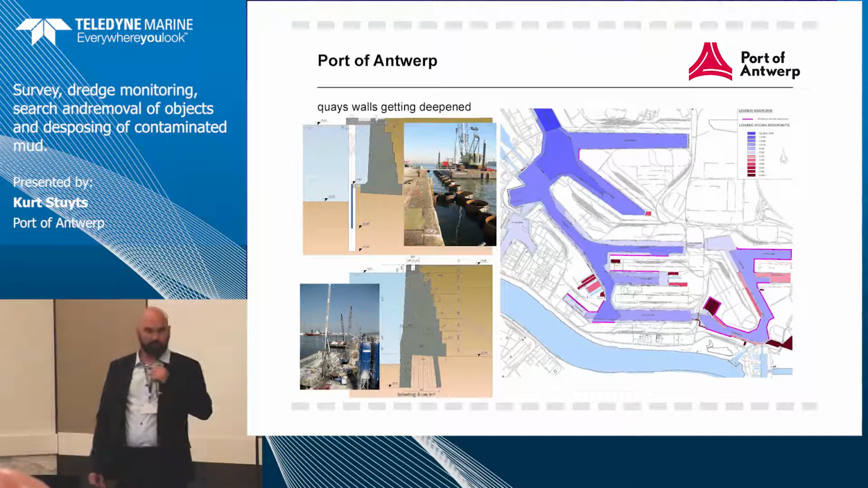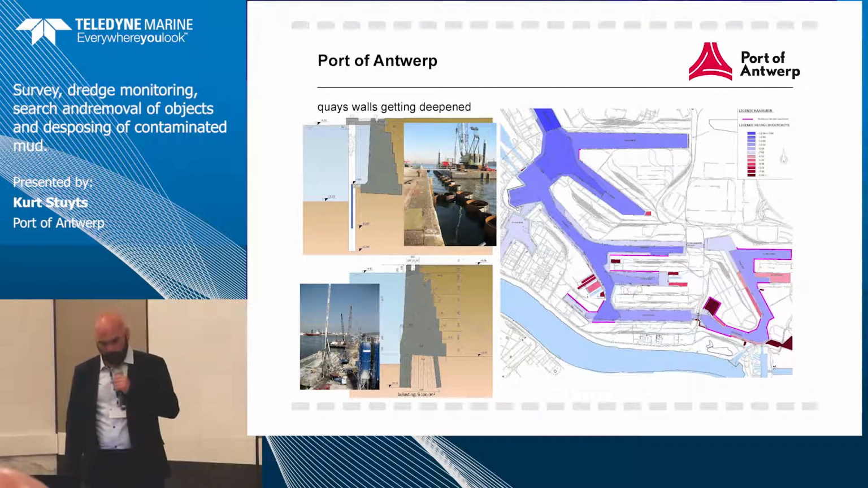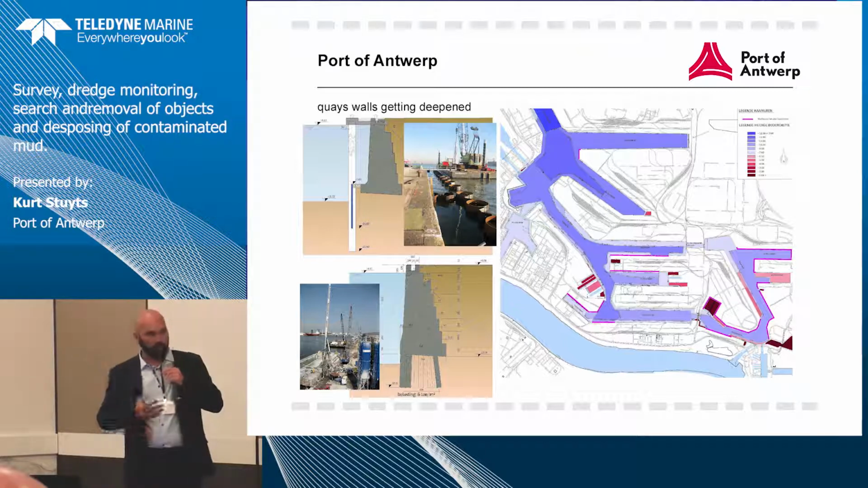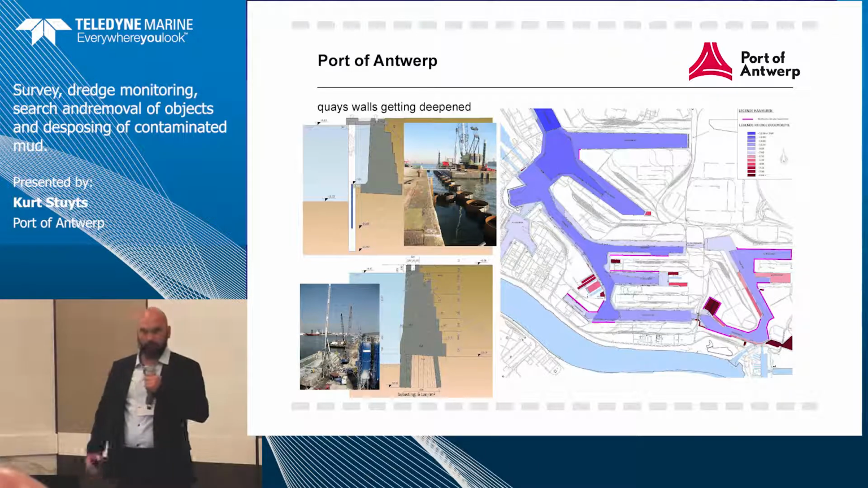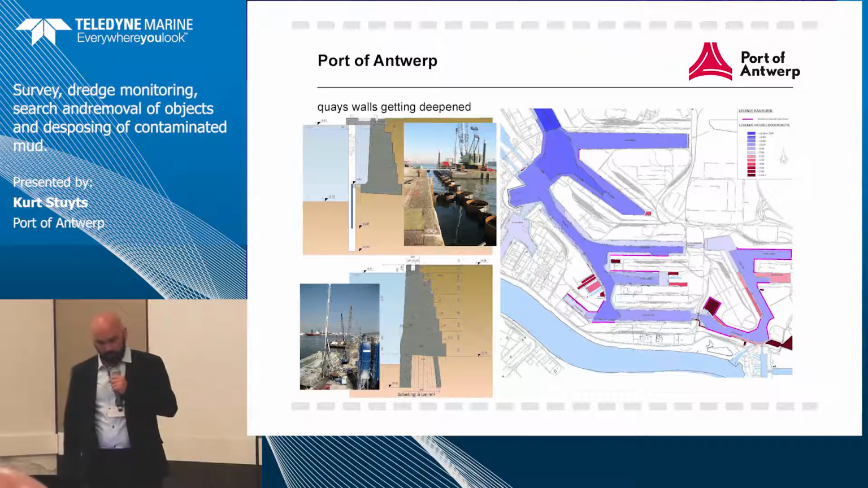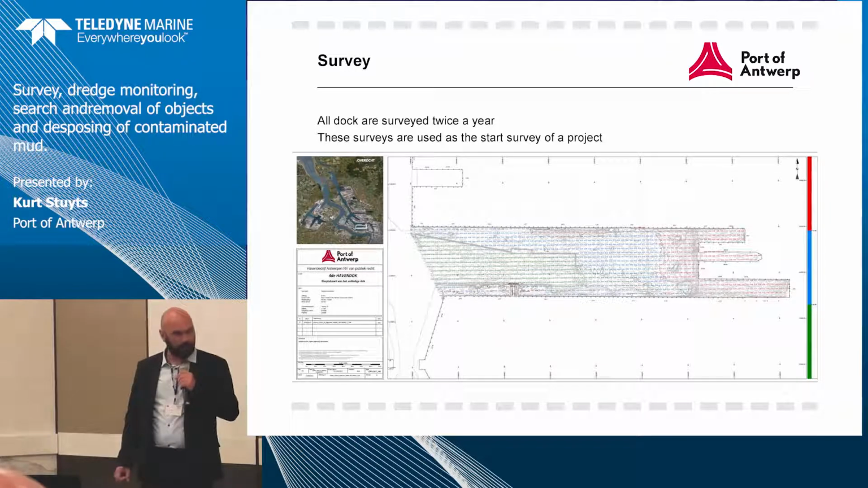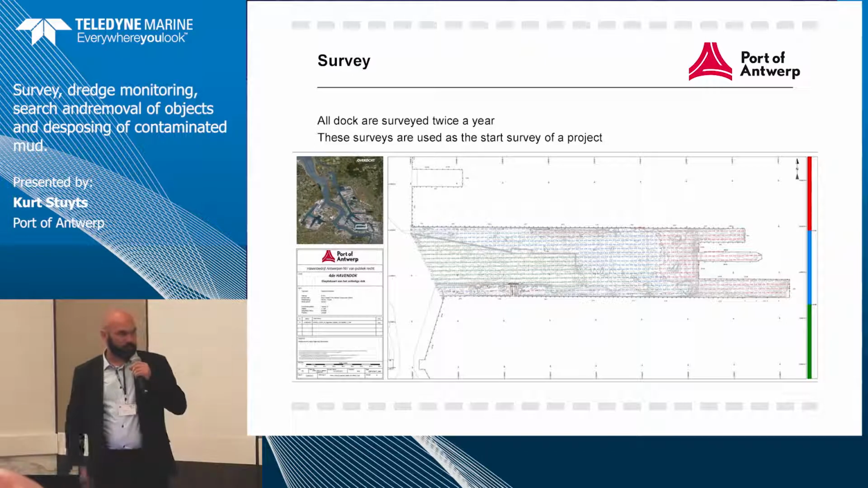Of course, this takes a lot of engineering, but also a lot of studying to deepen, and before dredging, we need to know where we can go with the material that's coming out. So the study in advance is quite big. So this is a project I took as a reference for today. It's the fourth port dock that we're talking about.